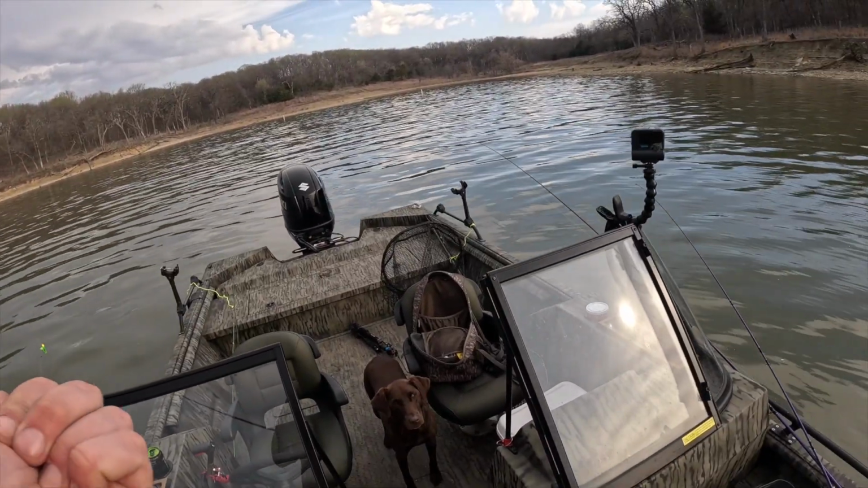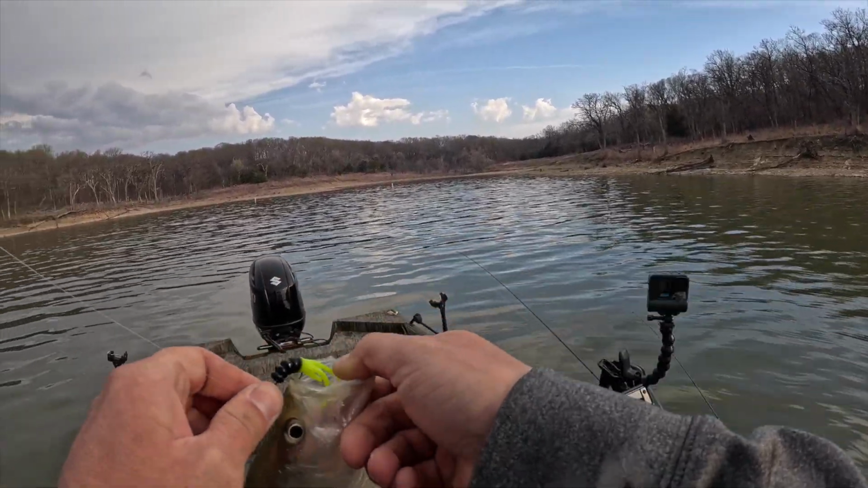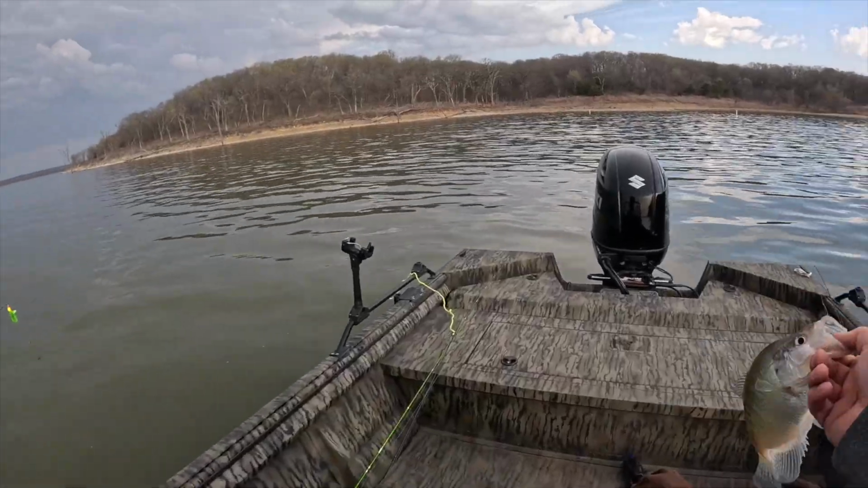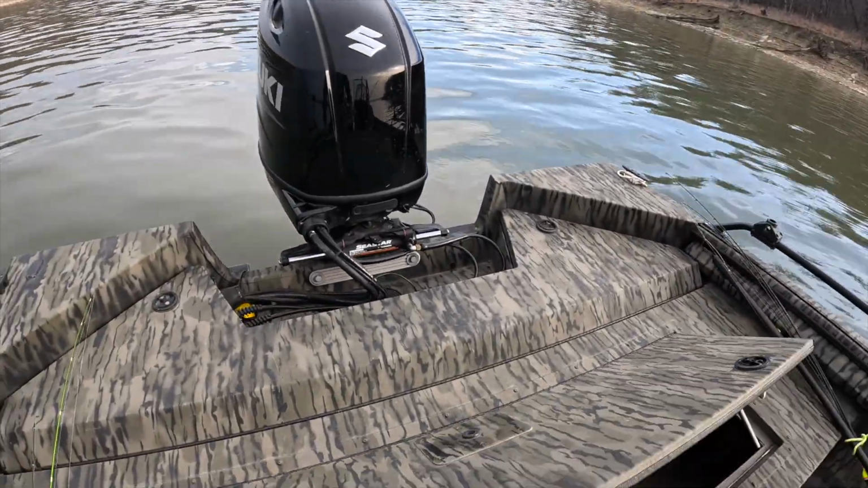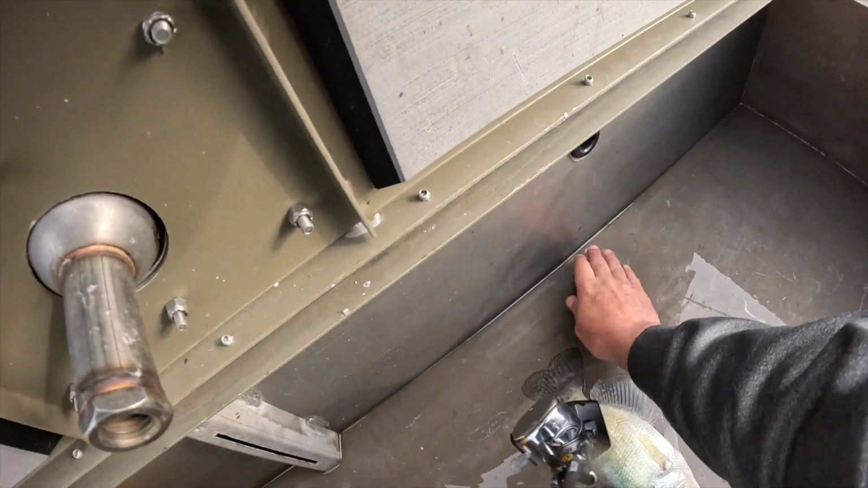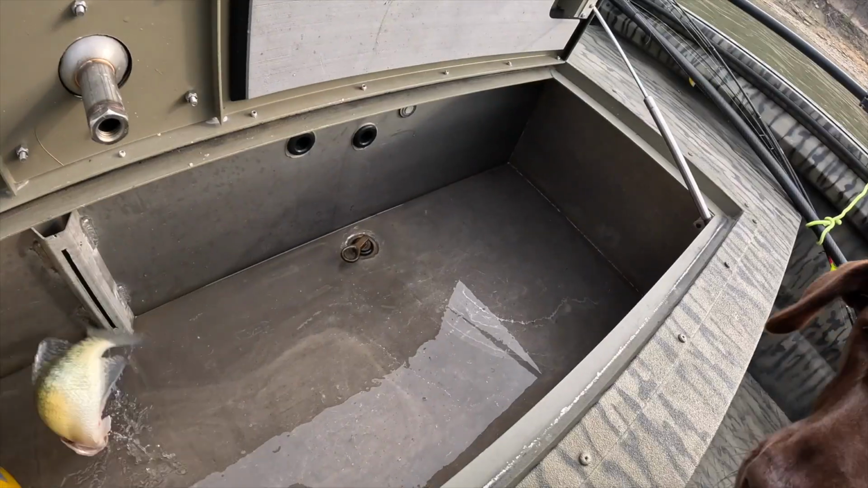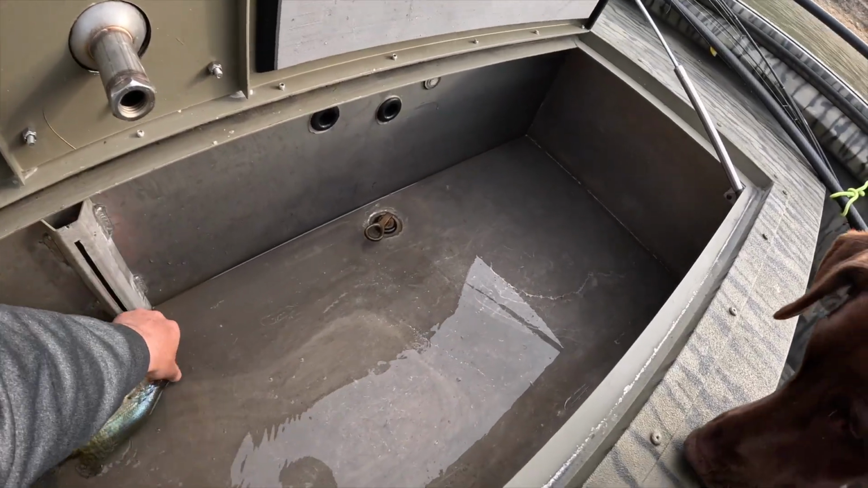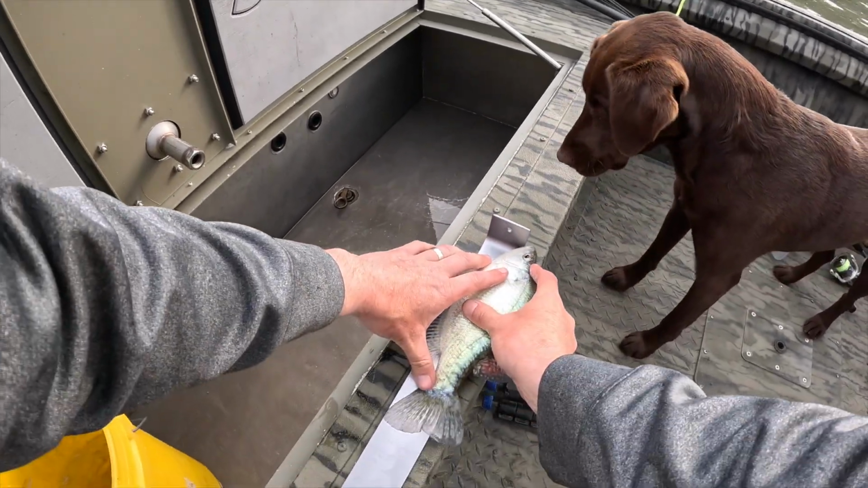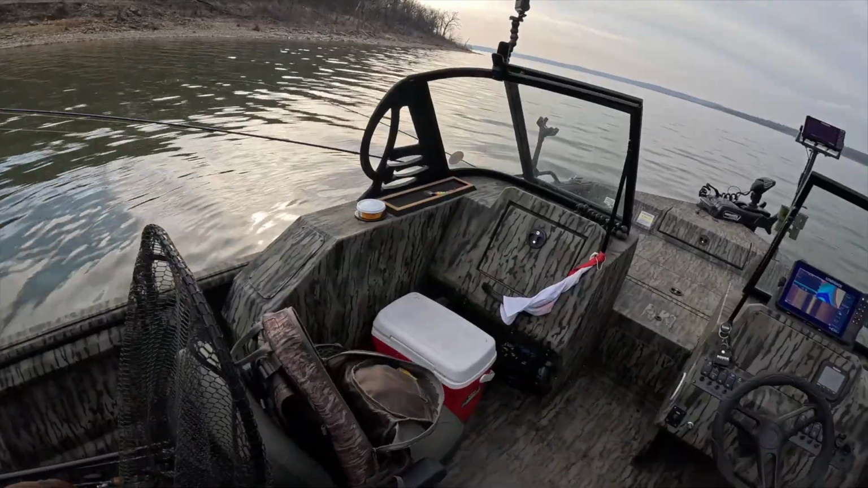That's a great fish, man. Dang, that sickle hook does a number on him, doesn't it? That's a great one. He might be a good eater. Let's see here. What do we got? Let's see, probably 11. Yep, that's an 11 right there.